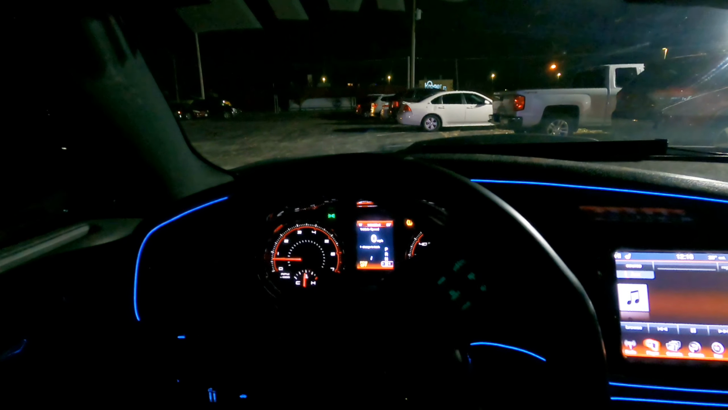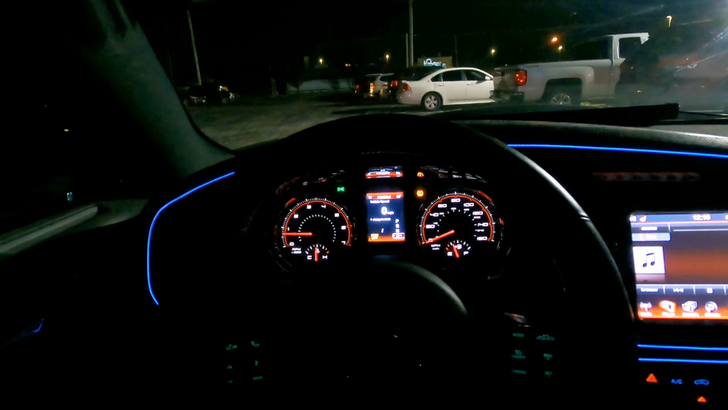He got a RT Daytona. Y'all can't see, he got an RT Daytona. This is just a regular RT. Same engine though. So yeah, we gonna see what they gonna do. I mean to get y'all a nighttime POV.